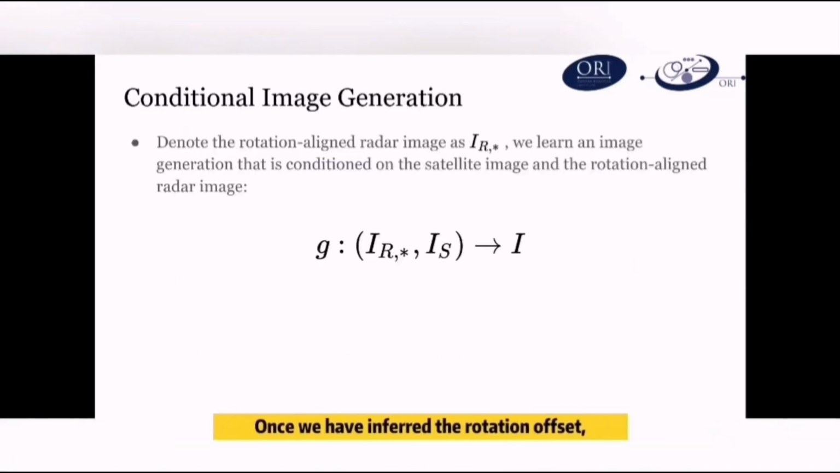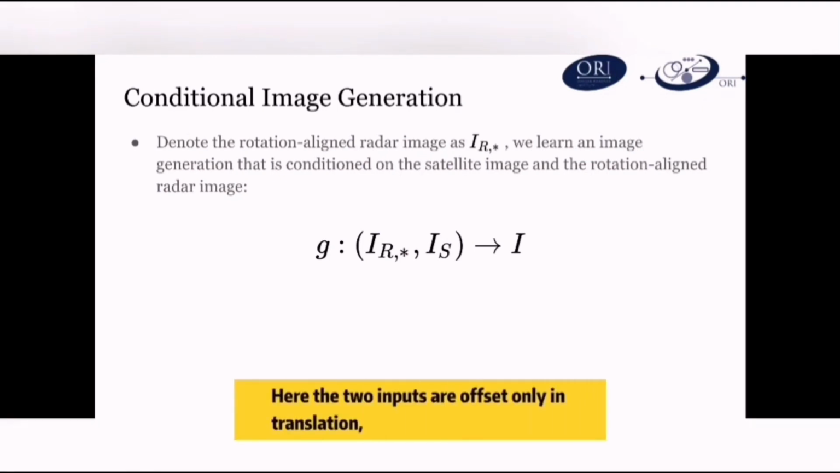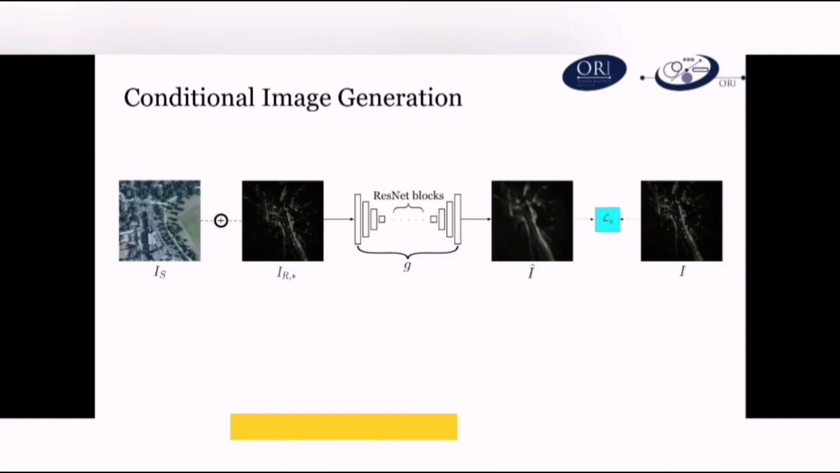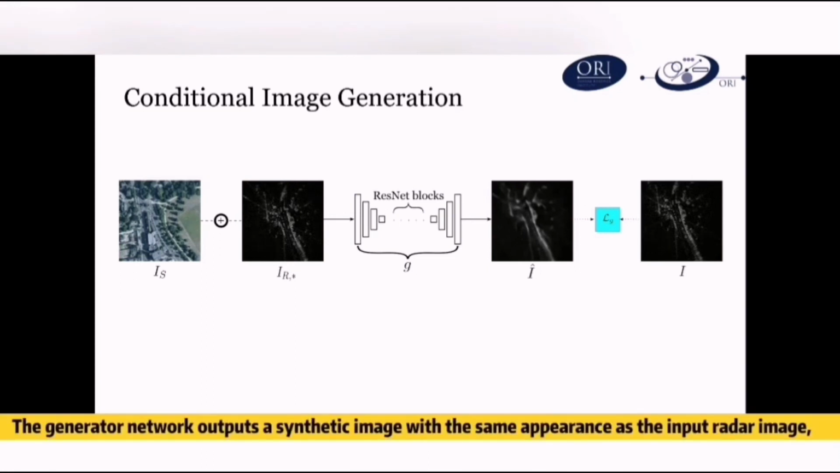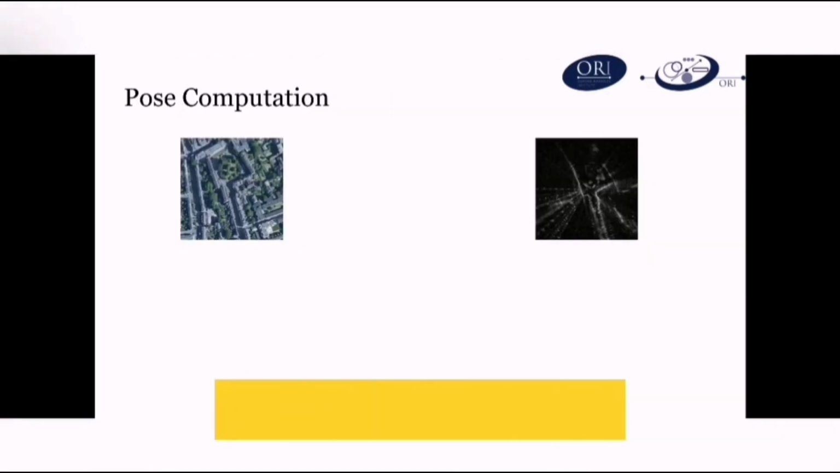Once we have inferred the rotation offset, we can learn an image generation conditioned on the satellite image and the rotation-aligned radar image. Here, the two inputs are offset only in translation, which standard CNNs are inherently equivariant to. For image generation, we use a standard encoder-decoder architecture with 9 ResNet blocks at the bottleneck. The generator network outputs a synthetic image with the same appearance as the input radar image, but is pixel-wise aligned with the input satellite image.